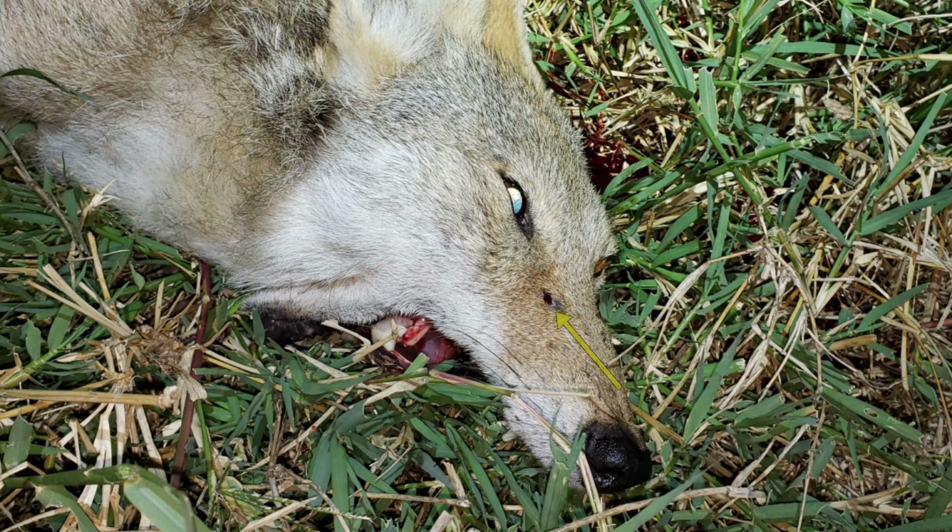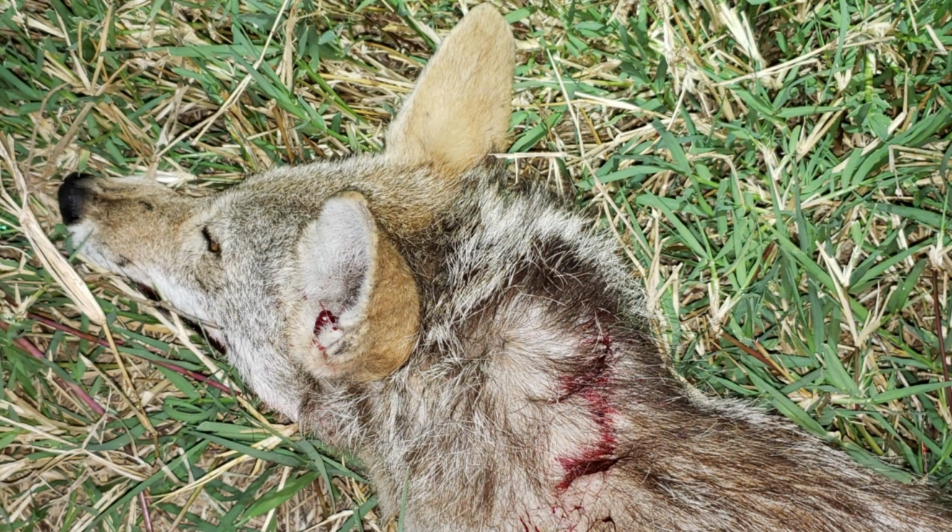The shot entered the nose beneath the right eye, passing through the lower portion of the skull, dislocating the jaw, actually internally decapitating the head, exiting out of the back of the neck, with no bullet fragments recovered.